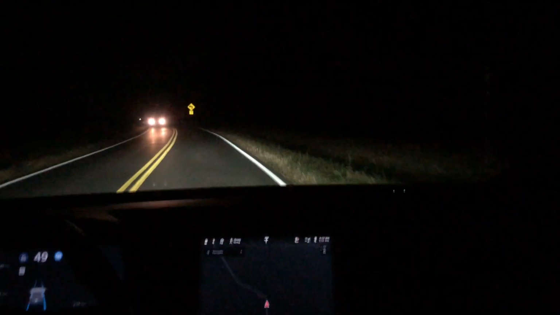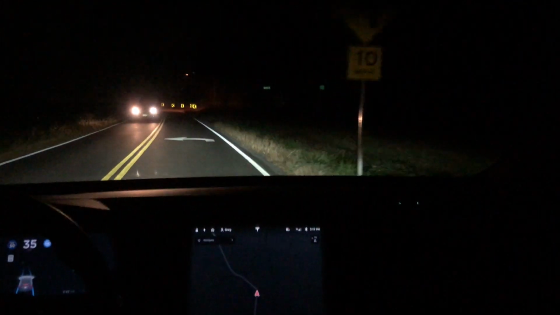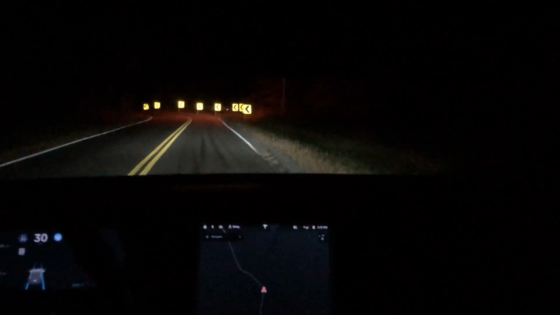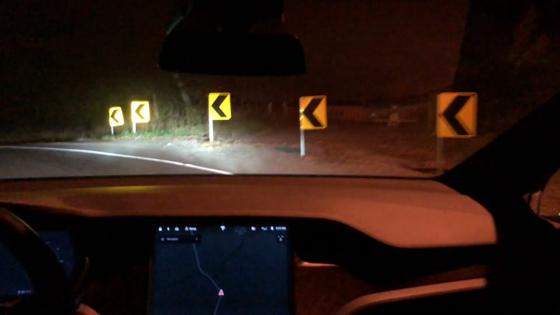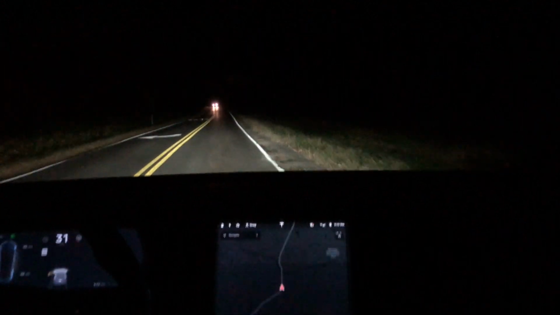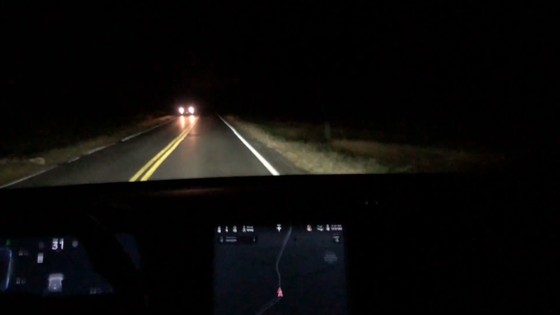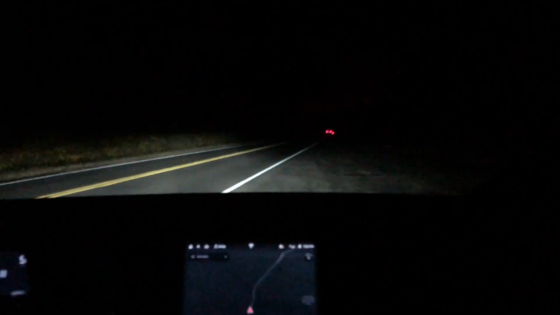We're now coming up on a very sharp left turn where the road was modified, and the car does slow down to about 30 miles per hour, and it even starts to turn into the turn a little bit, but is just going too fast and wasn't going to make it. So there doesn't really appear to be any difference between day and night around that corner specifically. And I'm coming up on my normal camera check stop.